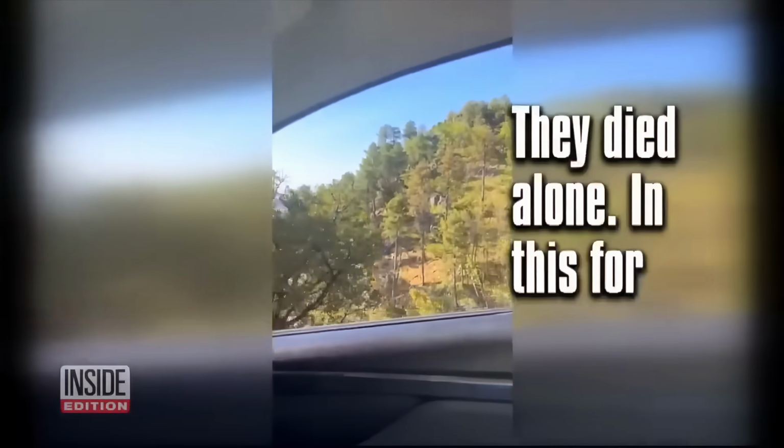It's where I lost my boy. They died alone in this forest. She says she had a bad feeling about the trip and pleaded with him to change his plans. I asked him not to go that morning. I even offered him money so he could use the weekend and go to California.